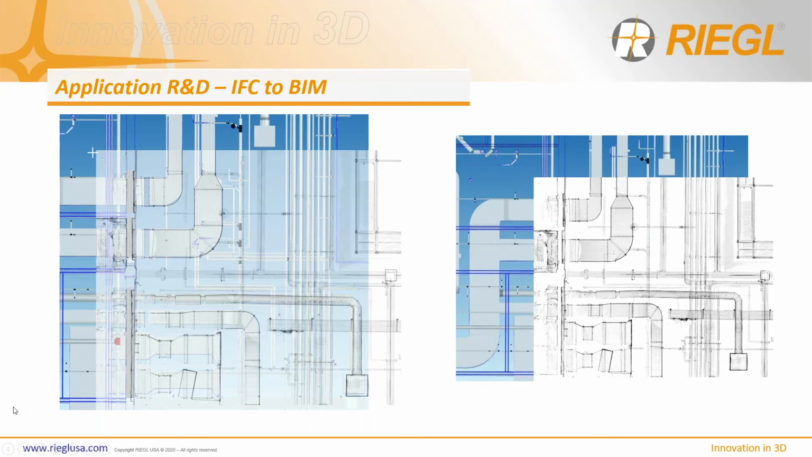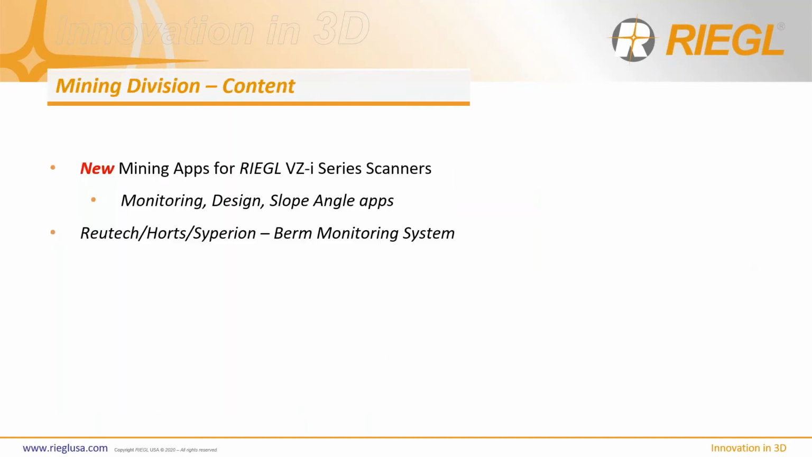Okay, so let's move on to our last, I only have 30 minutes here. I think I'm maybe running over. So let's move on to our last but not least, our mining division. These are some of the contents I'm going to be talking about. Mining, like I said, is a big industry for us, and we have a huge customer base worldwide, not just the United States, but all over the world: Australia, Africa, Europe, Canada, and here in the United States as well.